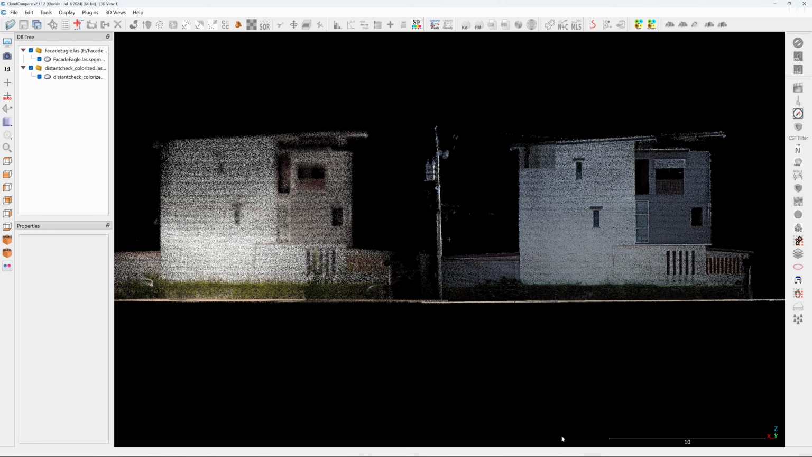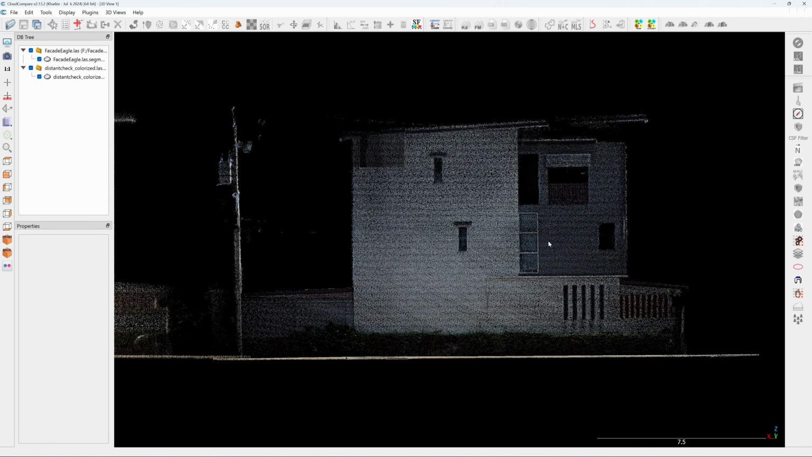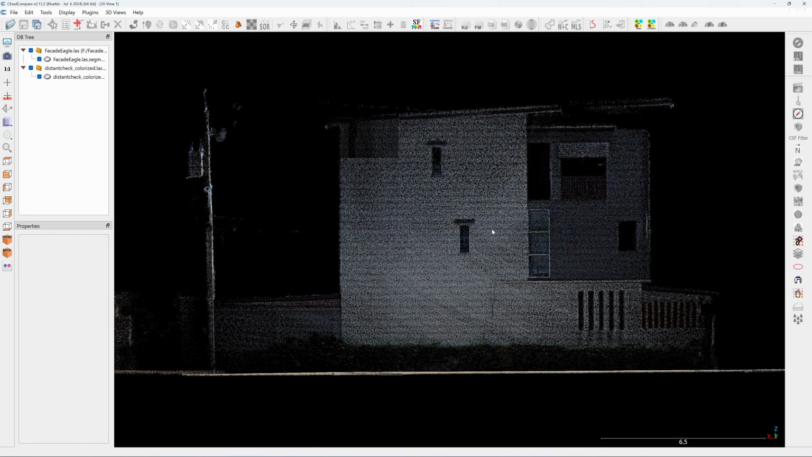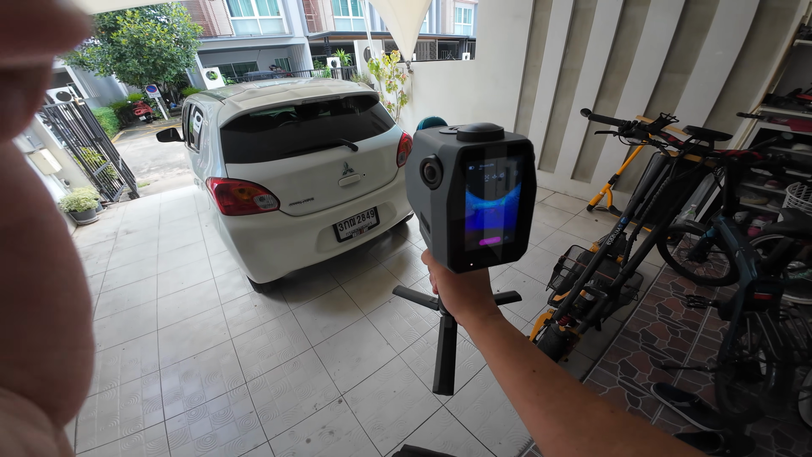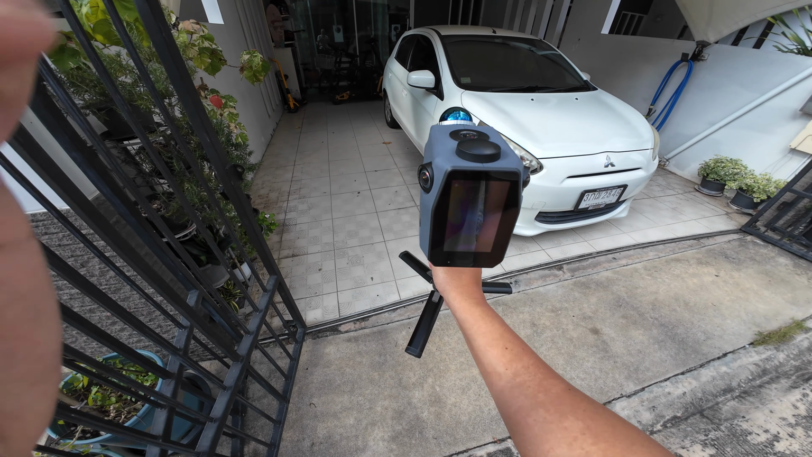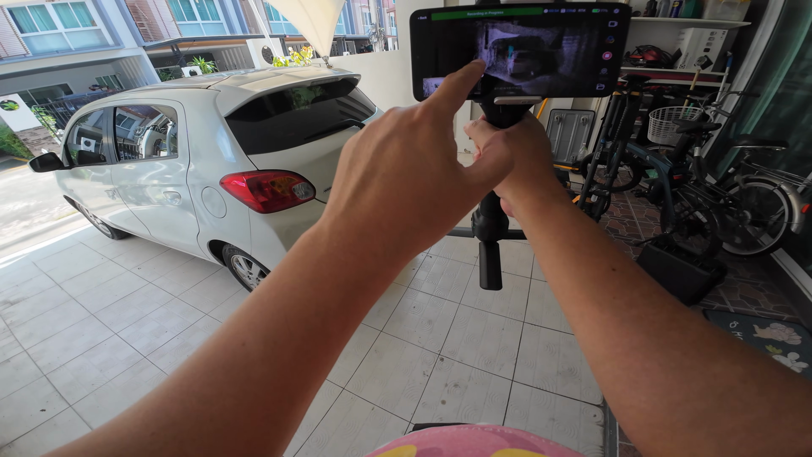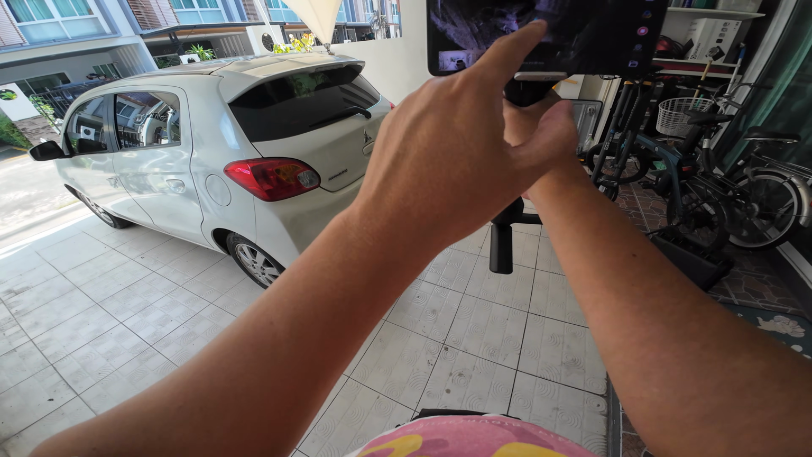The other model of Share LiDAR scanner, Share S20, has 16 megapixels on the RGB camera, and chassis one, which is this one, has only 2.3. So I think the Share S20 is going to give even higher detail than this. The preview screen on chassis one is very fast.